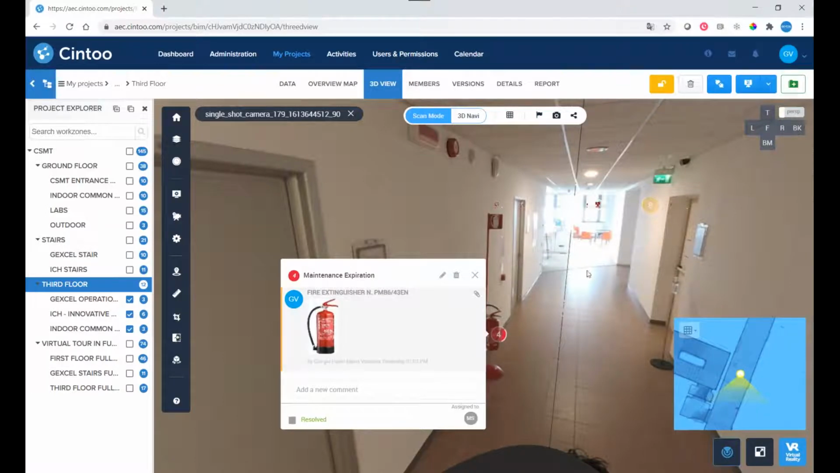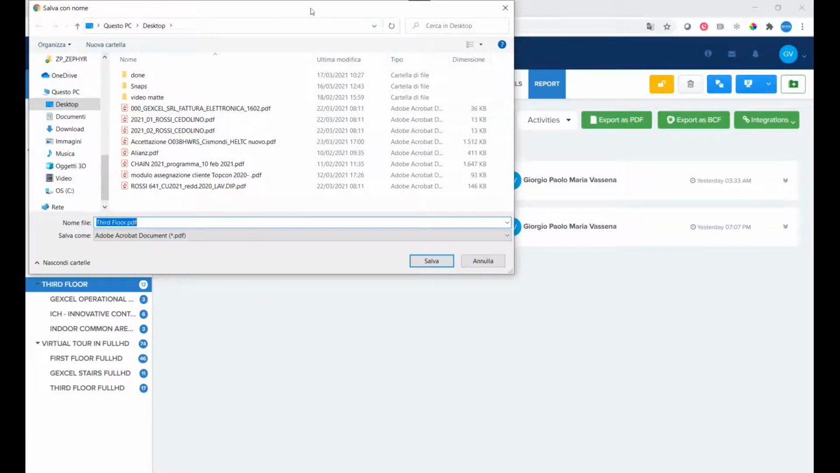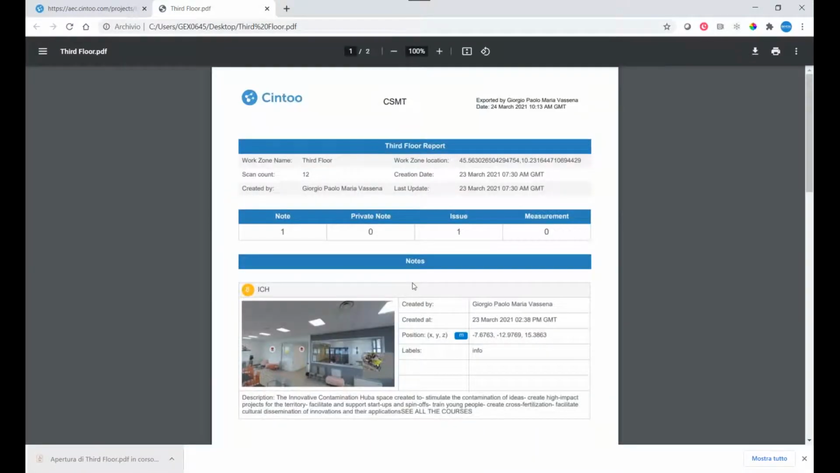And the other nice thing, I think, is that you can export all this kind of annotation, the previous simple annotations that we have seen before, and also these issues, because we can save what we call the report, and we can export this report as PDF. We can decide which kind of report we can export. So we can export a report, for example, of the third floor, like this, in which we have the annotations related to that specific area.